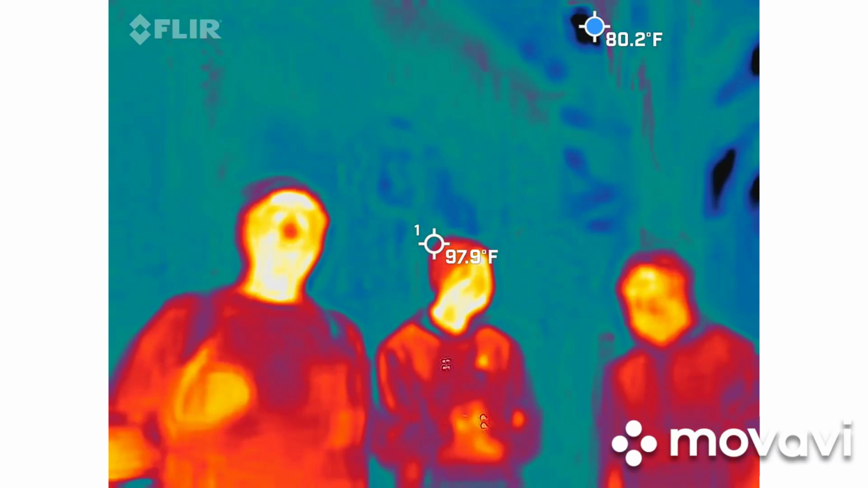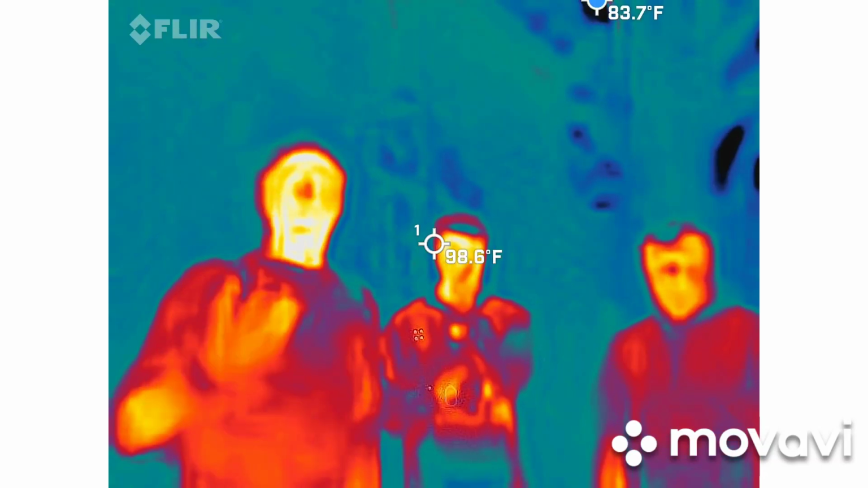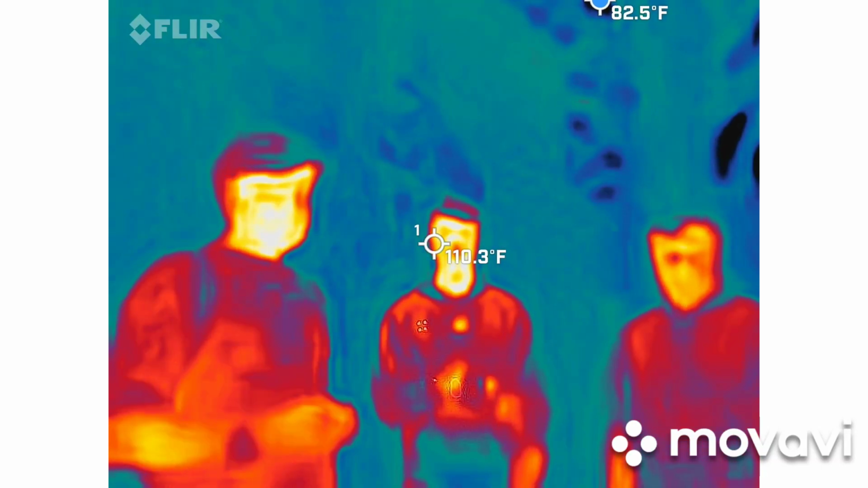The other piece you're going to try to do, which at times will be impossible, is to try to keep the sky out of view. So people in, sky out. The blue dot will default to the sky because there's no surface. It's looking for surface temperatures, and that's going to be the coldest area for it. So that blue dot's going to automatically go up. Sometimes it's going to be impossible, but do your best.